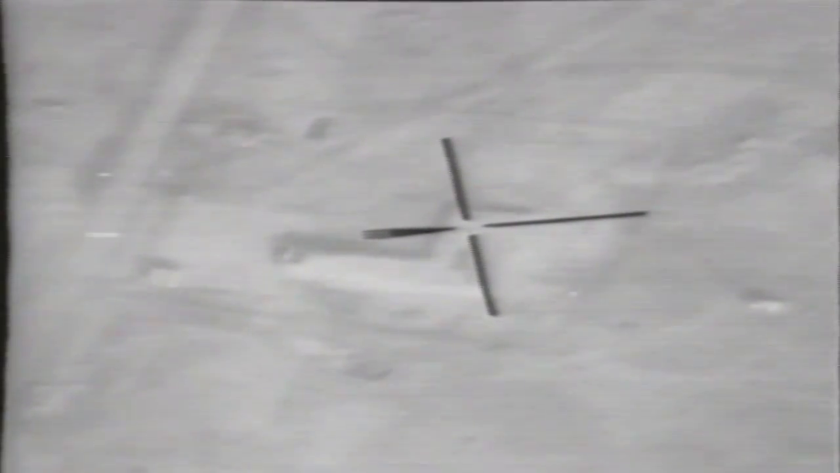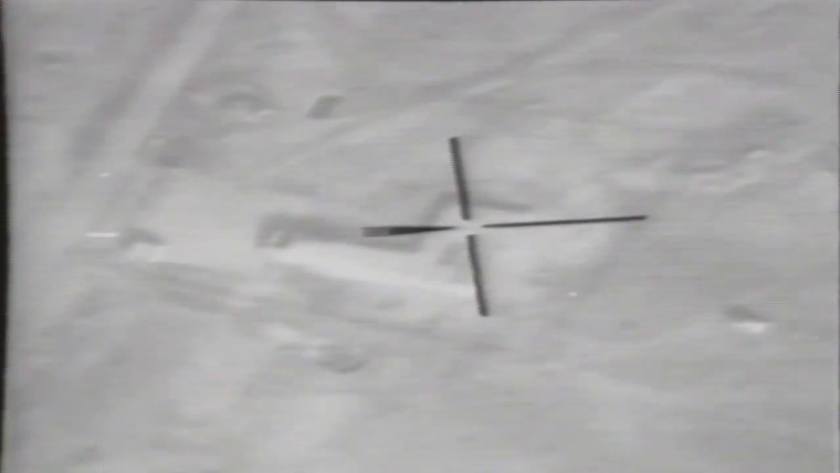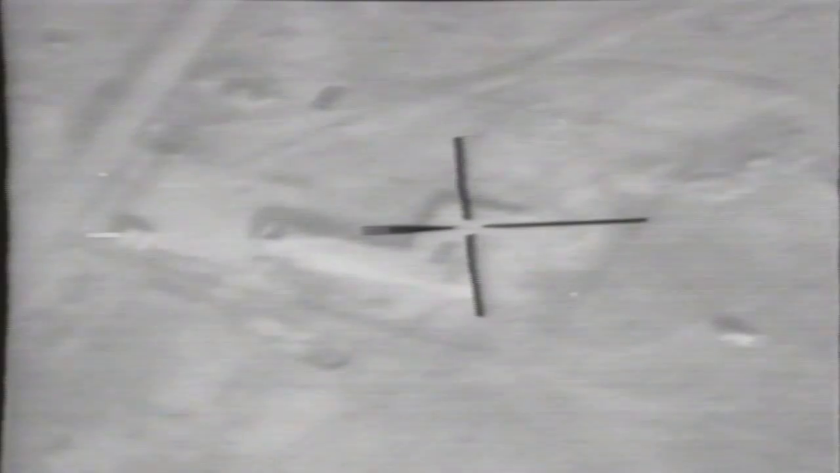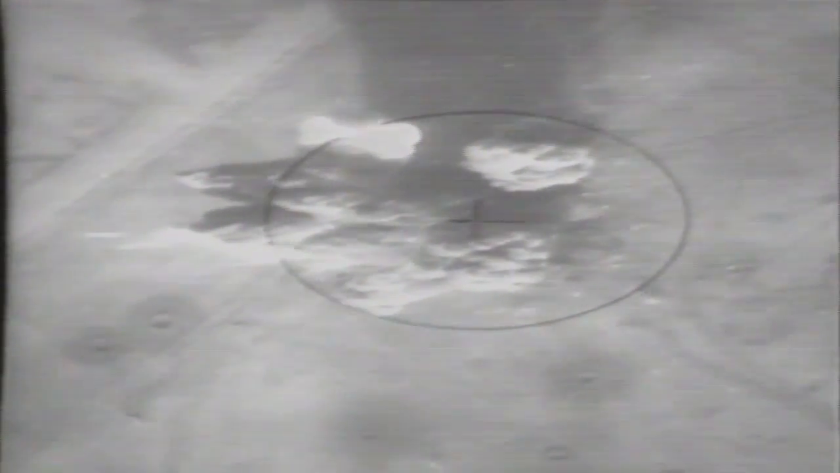D8! You bastard! It is an L-shaped building. 30 seconds. I'm on the bottom of the L. 30 seconds. Stand by. Goes clear down to the bottom. 37. Splash. Good. Marvellous. Splash. Look at that. Looking good. That was an excellent splash. Lots of red smoke. Okay.